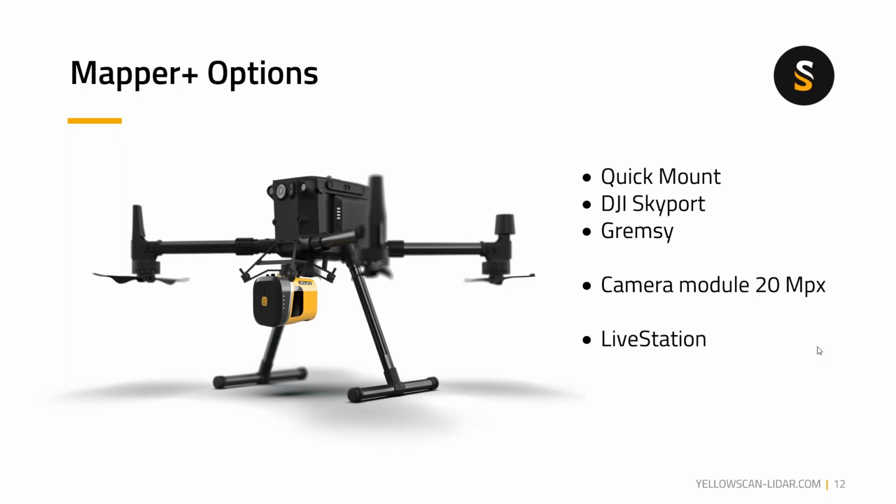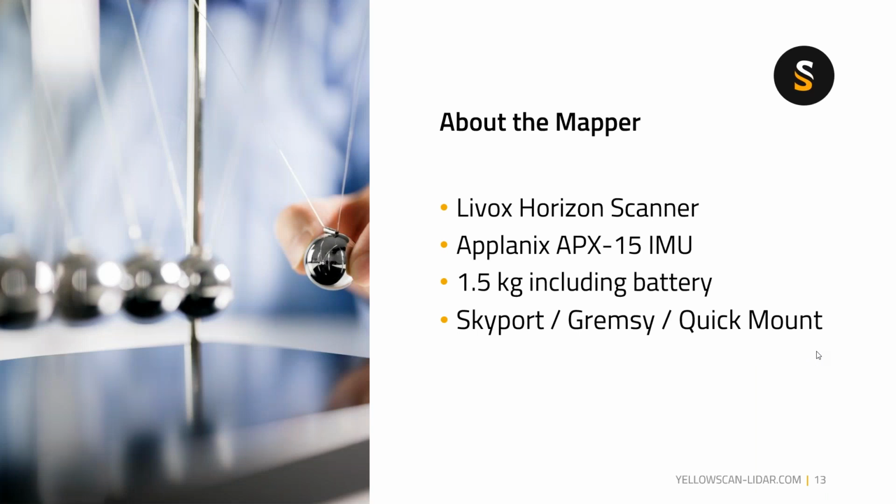So you can view your point cloud data whilst you are collecting the data on site. At YellowScan, we have built this live station and made it available for the Mapper and the Mapper Plus. Just to give you an idea, I know some people would like to know what the difference is between the Mapper and the Mapper Plus.